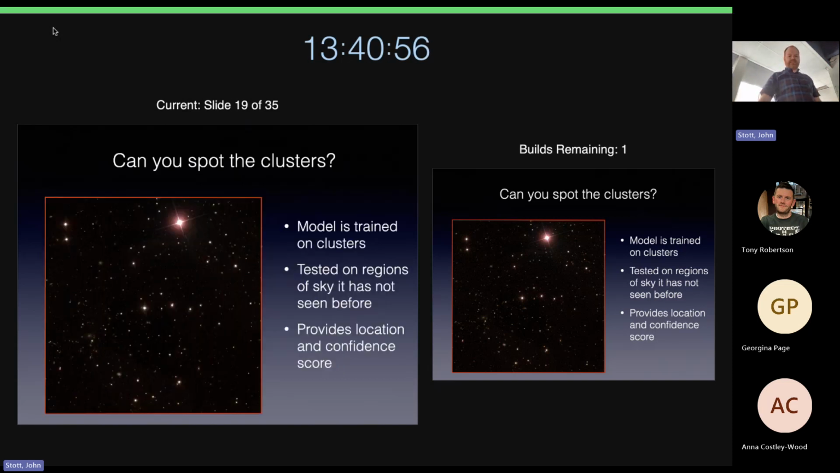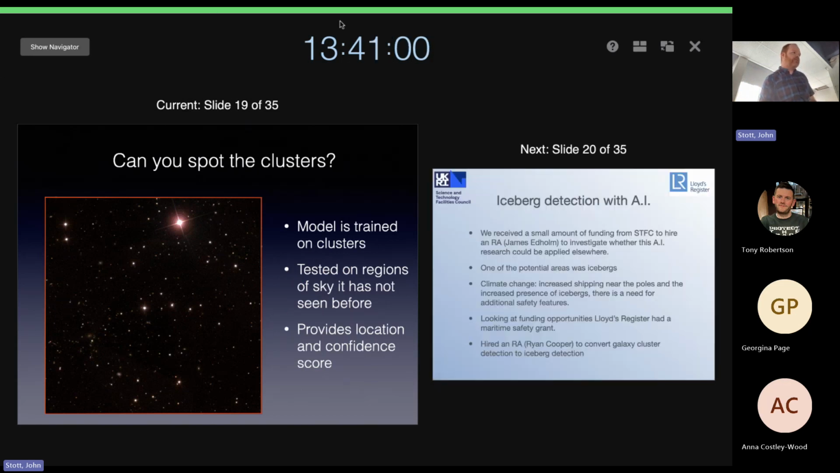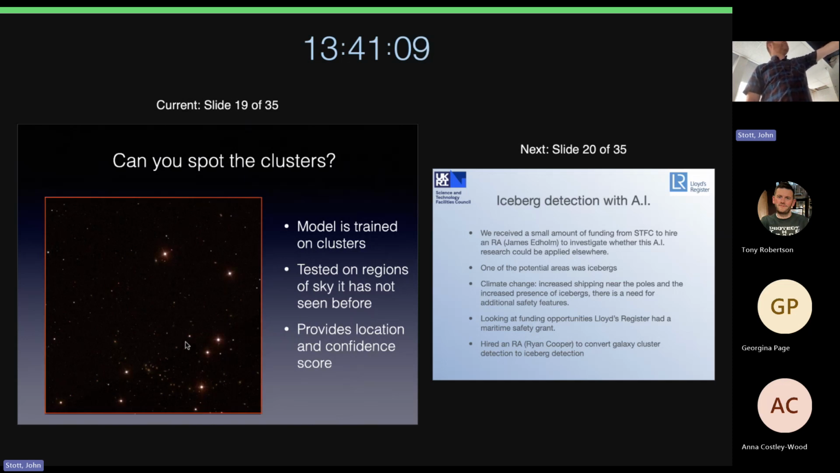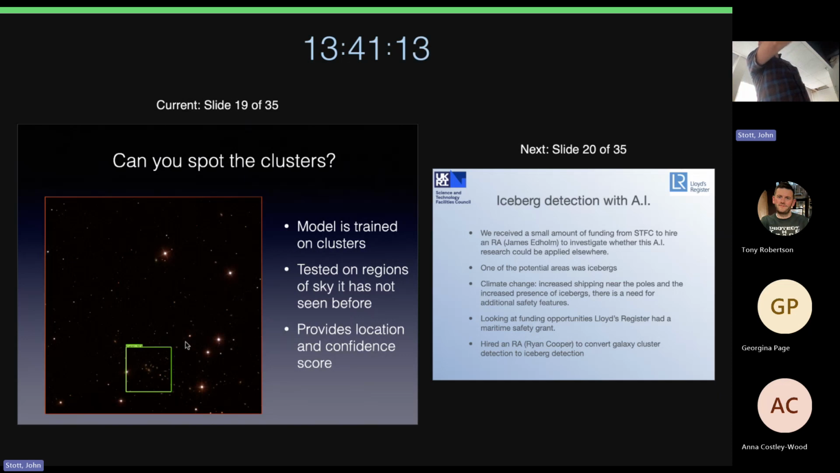So last thing on galaxies, I won't show this for too long. Actually, I can't get it to work anyway. But oh yeah, there you go. This is a GIF of how it works. It's looking for galaxy clusters. I think there's probably one there. And there you go, it finds it.